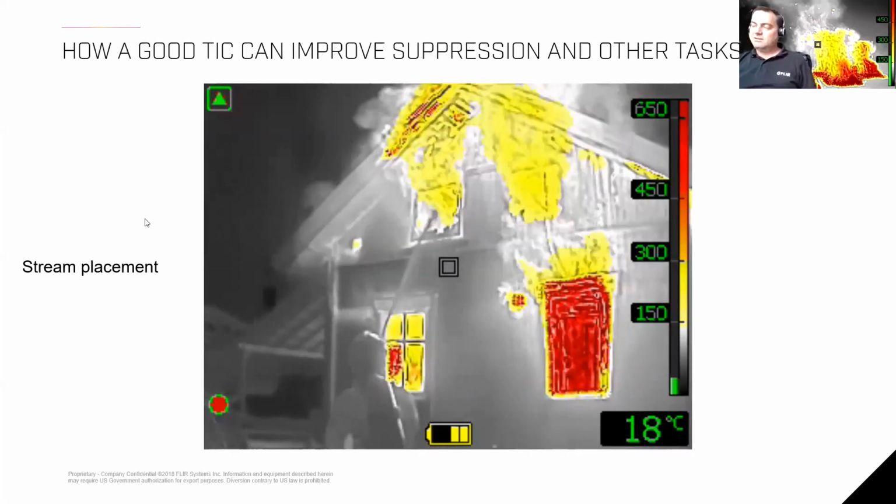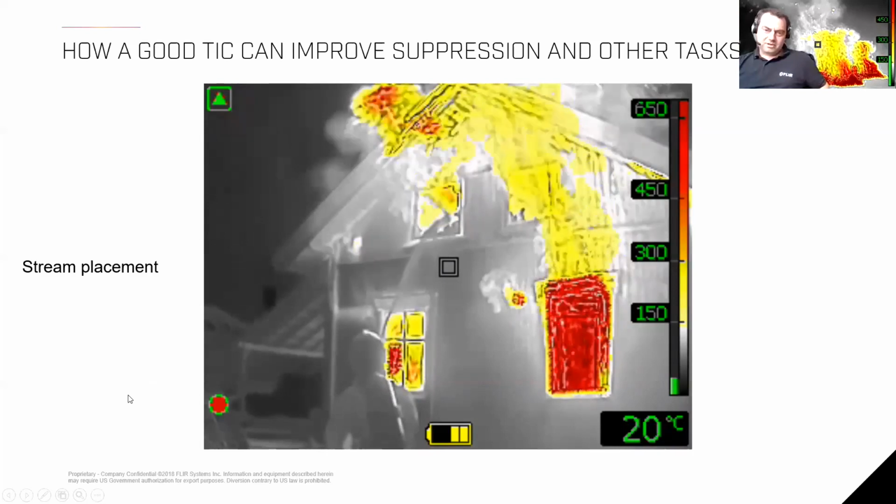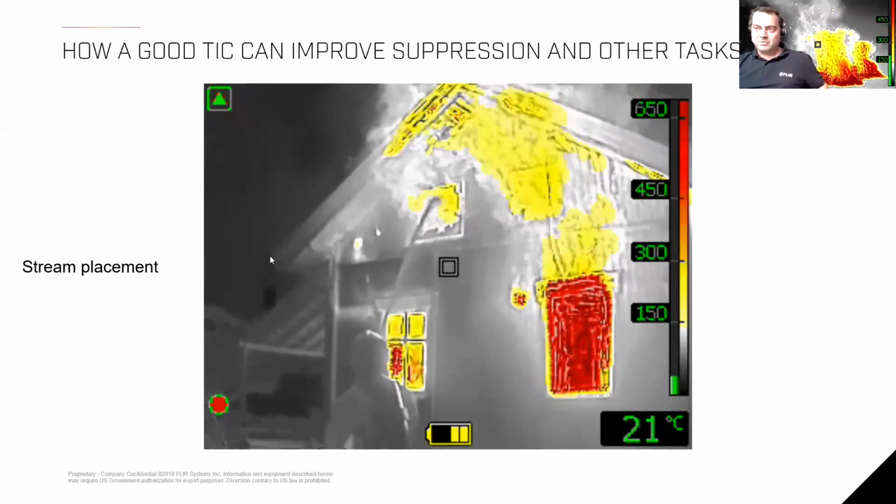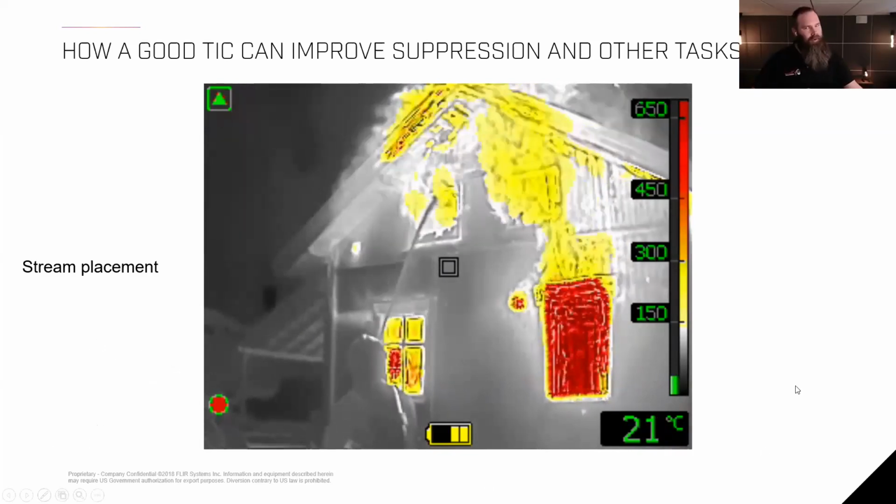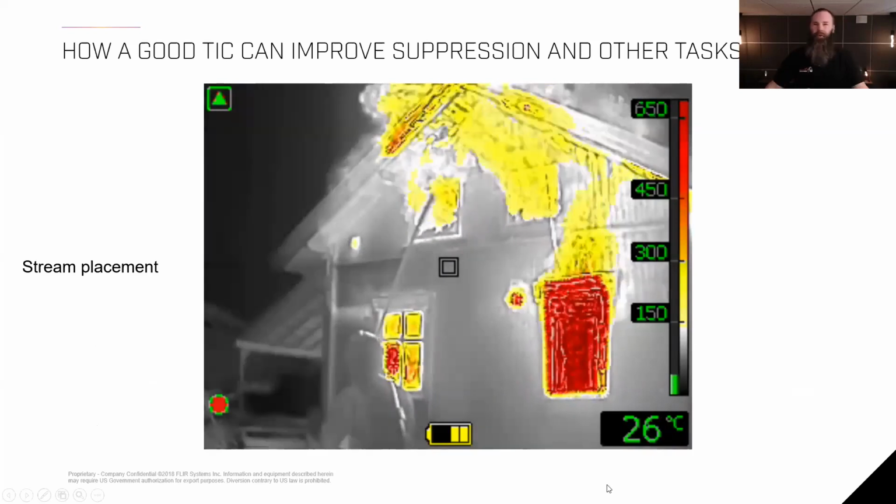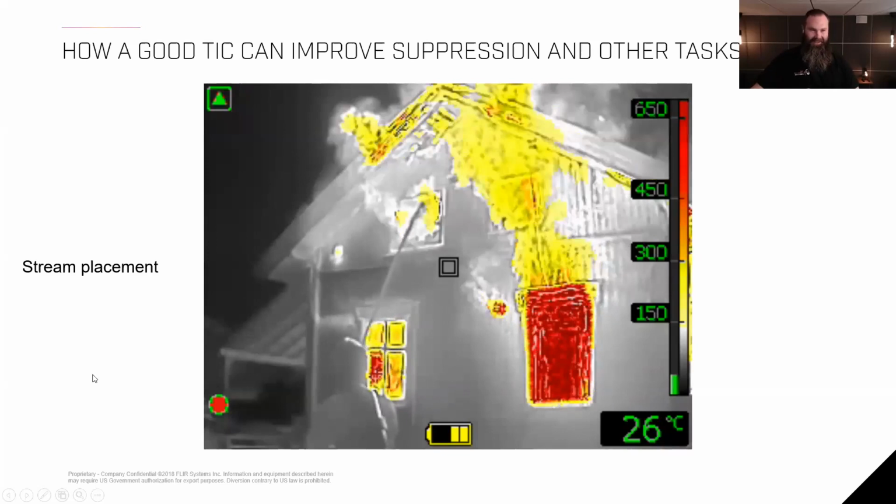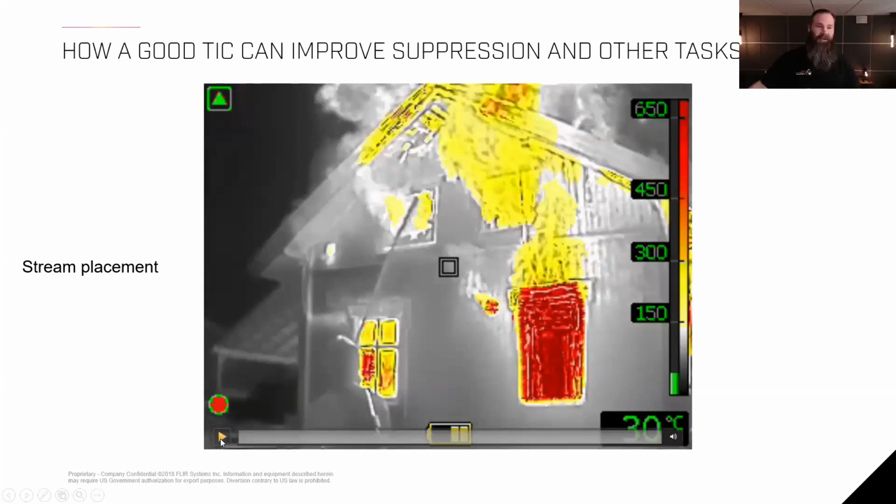Right, and we should say hello to some guys from Oslo, because we have some firefighters from Oslo joining. That was one burn that we did in the Oslo area, right? Yeah, it was not Oslo Fire Department. It was Øvre Romerike Fire Department, which is just outside of Oslo.